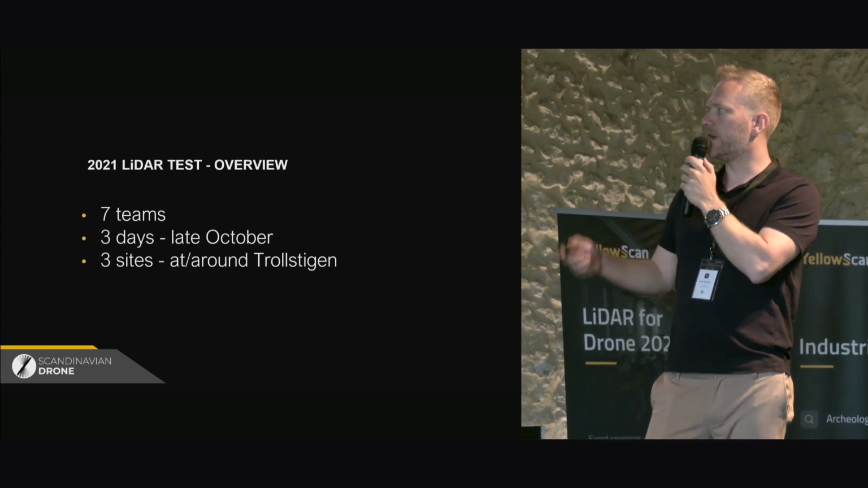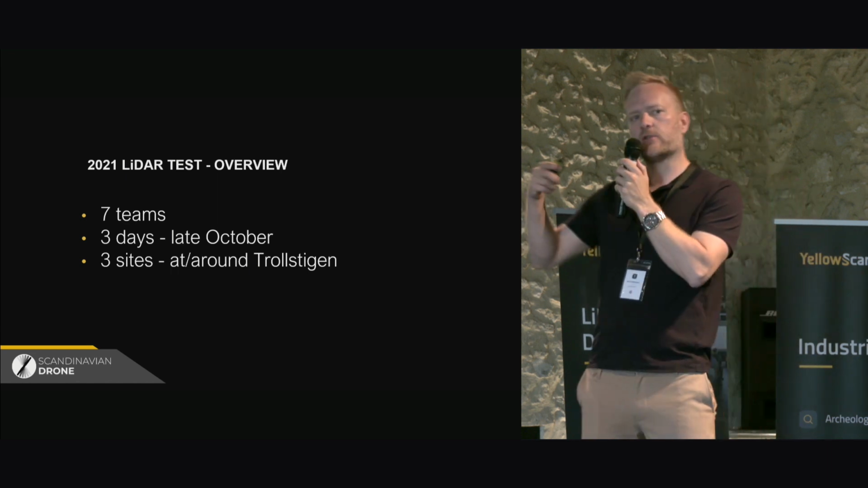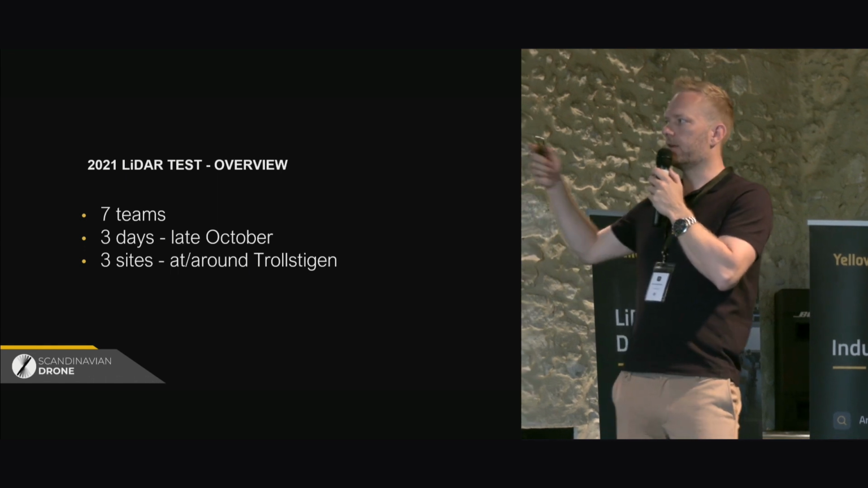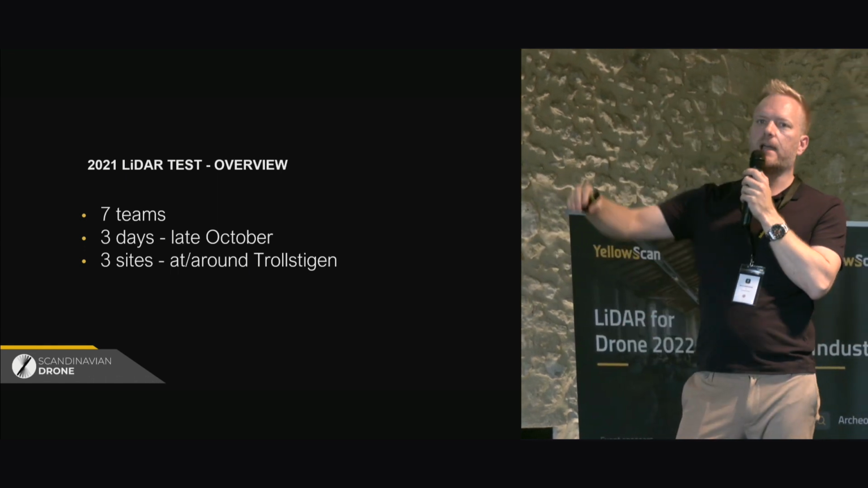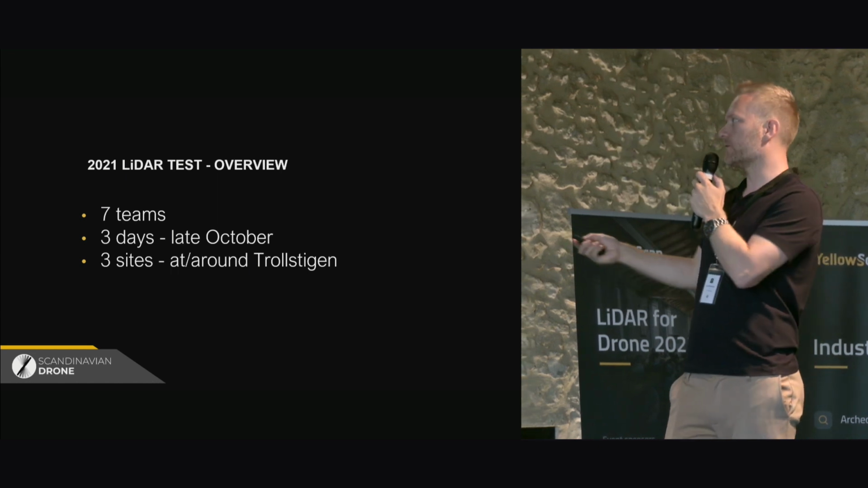But they identified 3 different sites at and around the Trollstigen area. And like I showed you in the first image, it's basically the end of a valley where you have this path leading up to the mountain. That's Trollstigen.